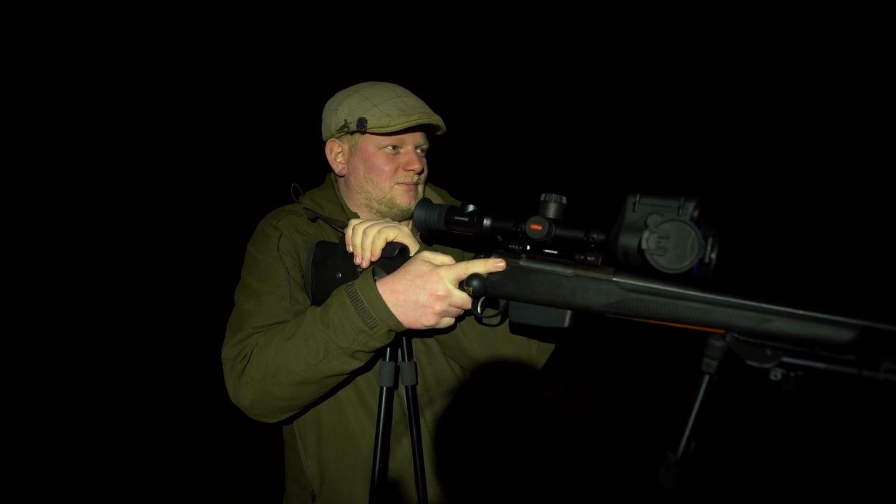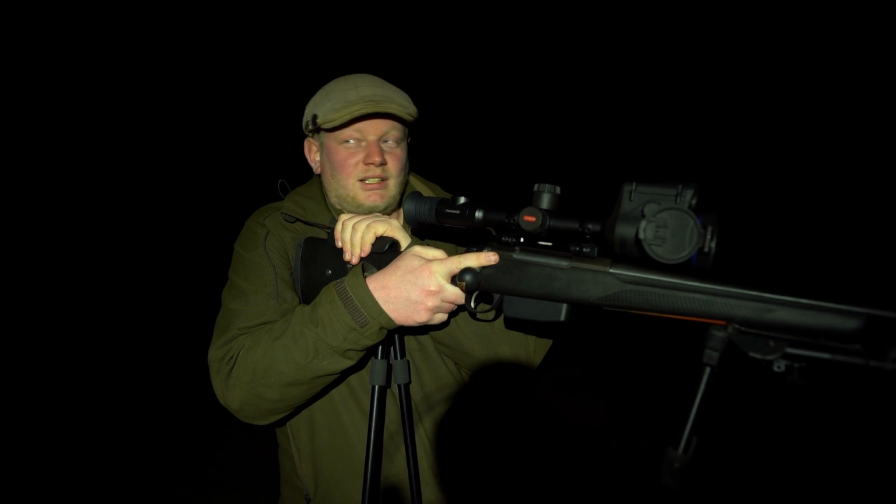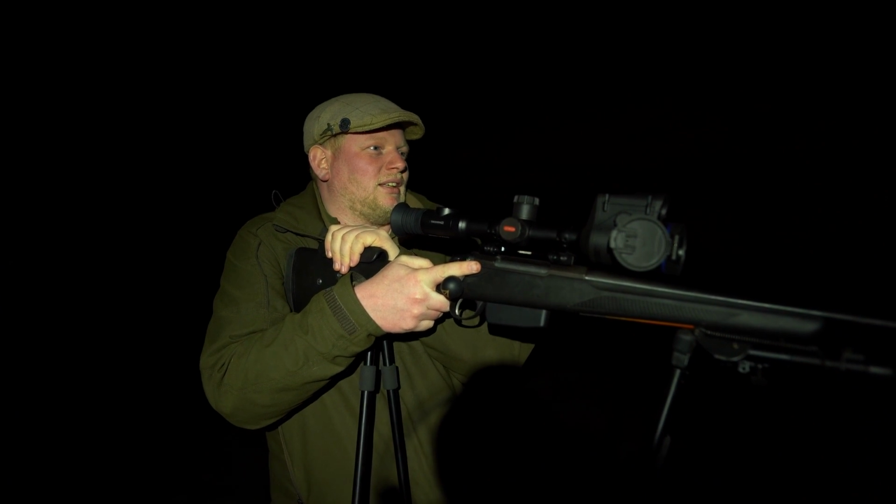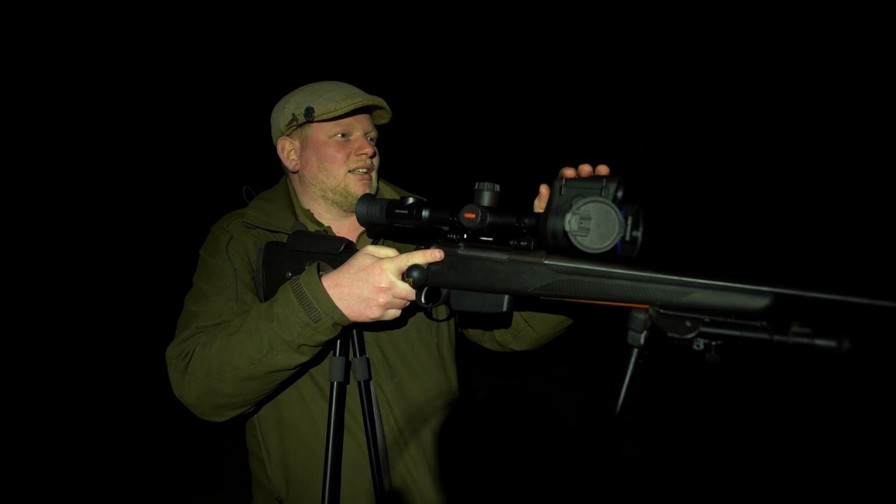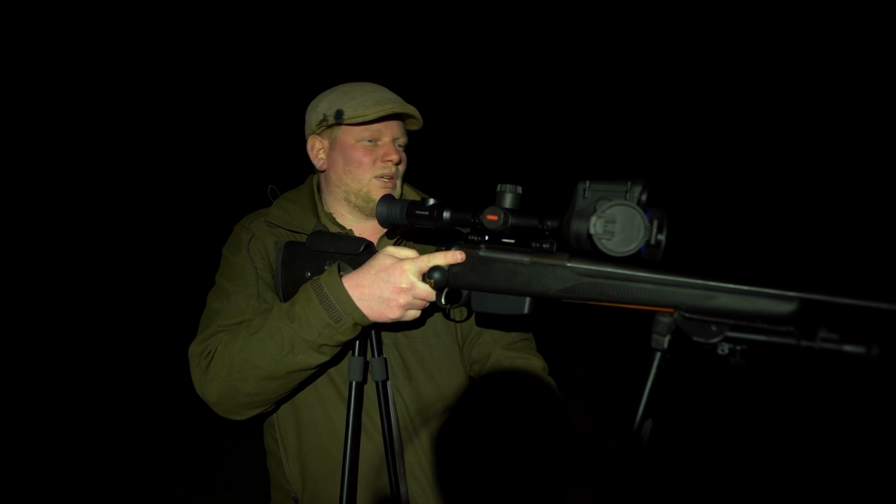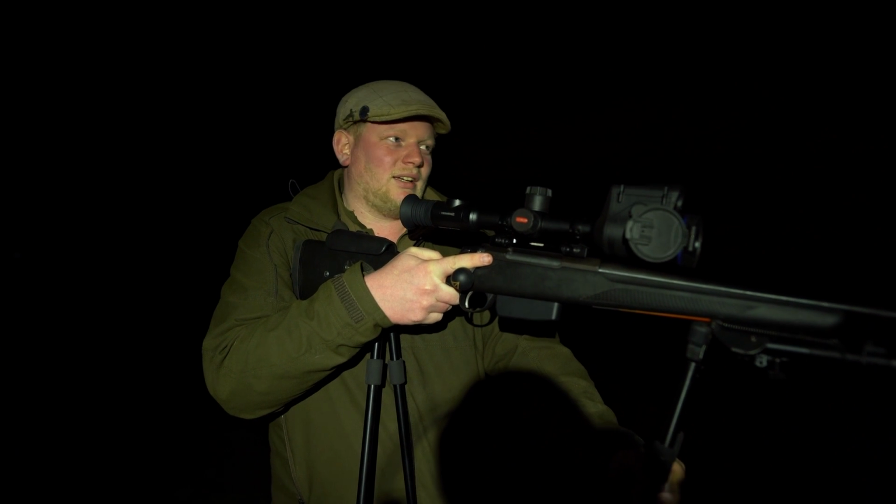Well, that's a result. We've got a fox on the floor. We managed to get out of the truck quietly. We stalked into it. We were up on the sticks, pinged it, just over 120 yards away, and it dropped on the spot. That's a result. So let's have a walk down and we'll go and check it out.